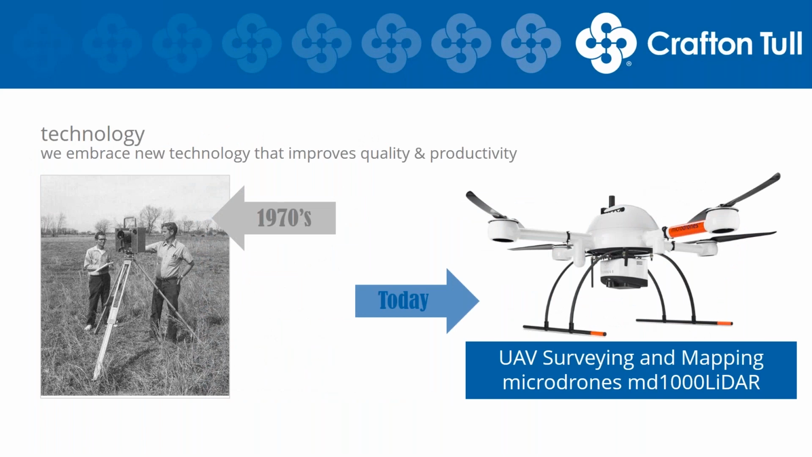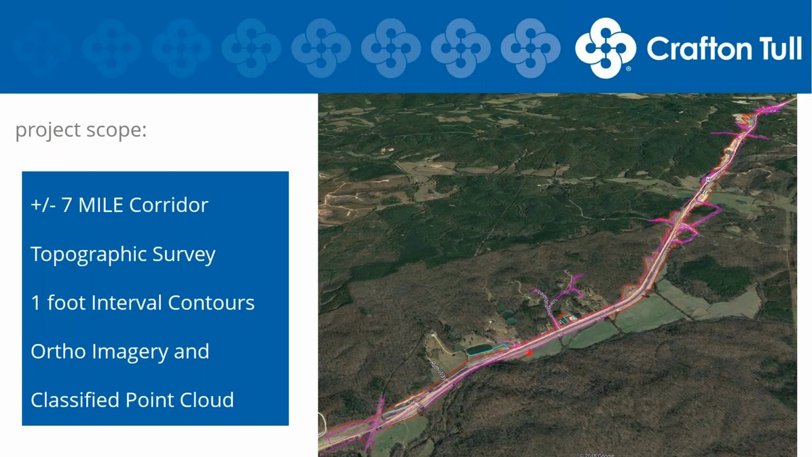Over the course of the past 30 or 40 years, you can see where surveying has come. For all of you in the surveying and mapping industry, we've gone from theodolites and total stations to now surveying with drones and being able to give our clients the best product possible, sometimes by not even setting foot on the site. So without further ado, we'll jump into the project I want to speak about today.